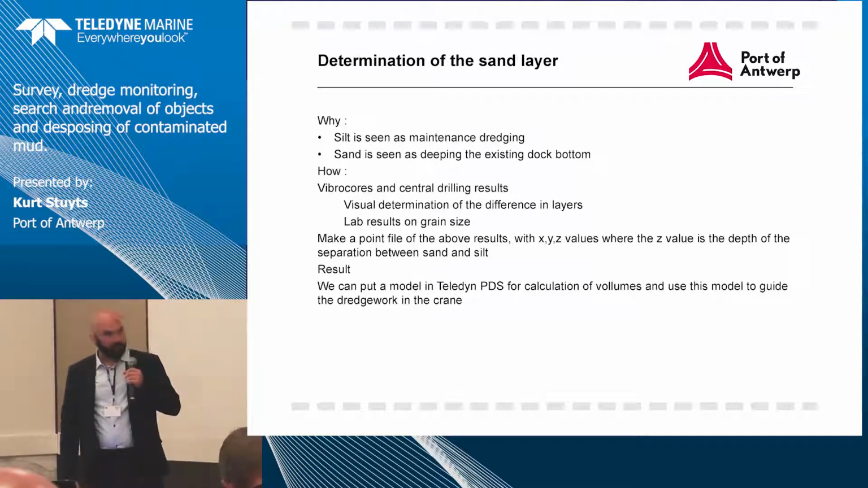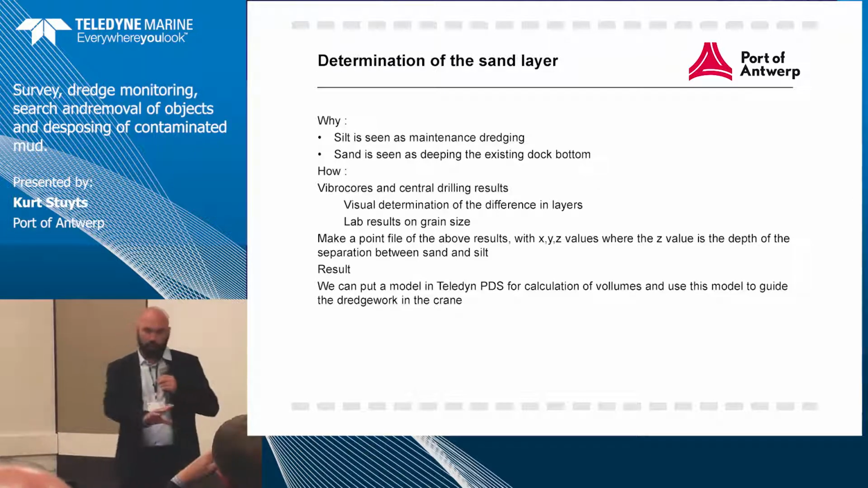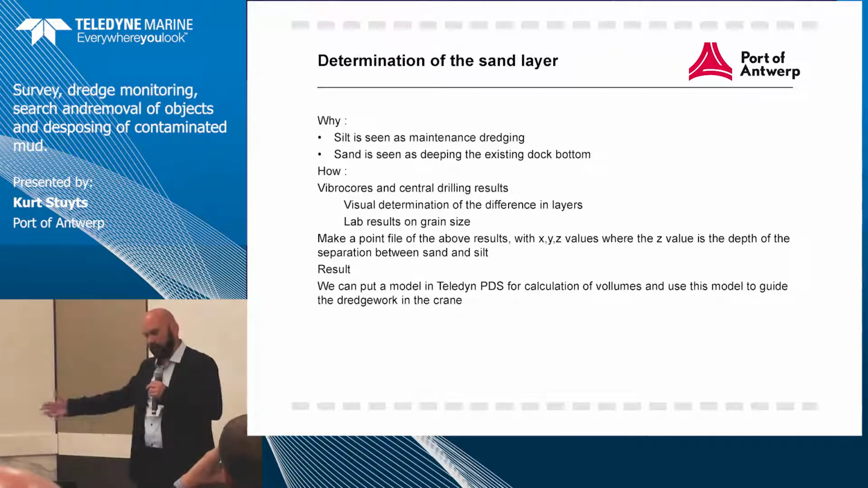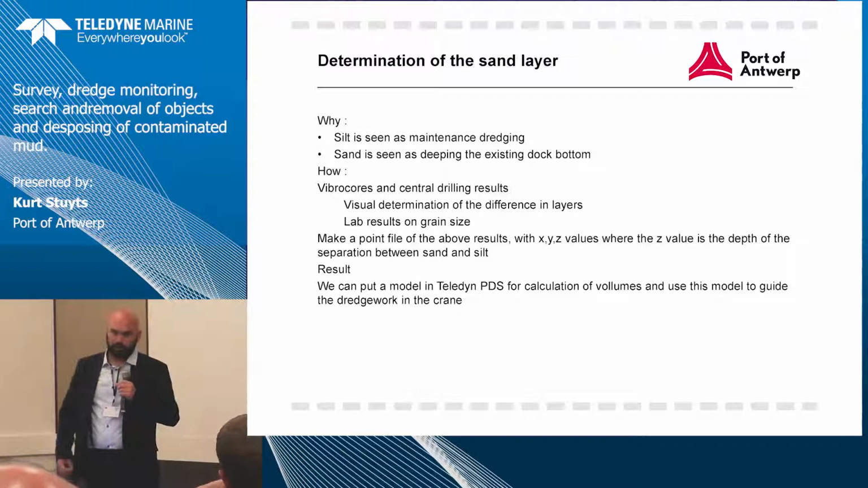So like I said, on the vibrocores, when you open them, the first idea you get is where there's a determination of sand and silt. That's the first step we take. We know how deep the core went, and then we can say, okay, from that point on, that's a sandy layer, and that's a silty layer. Later on, when the measurements come from the laboratory, we know that some things we thought were silt may contain a lot of fractions larger than 63 microns, and then it's sand.